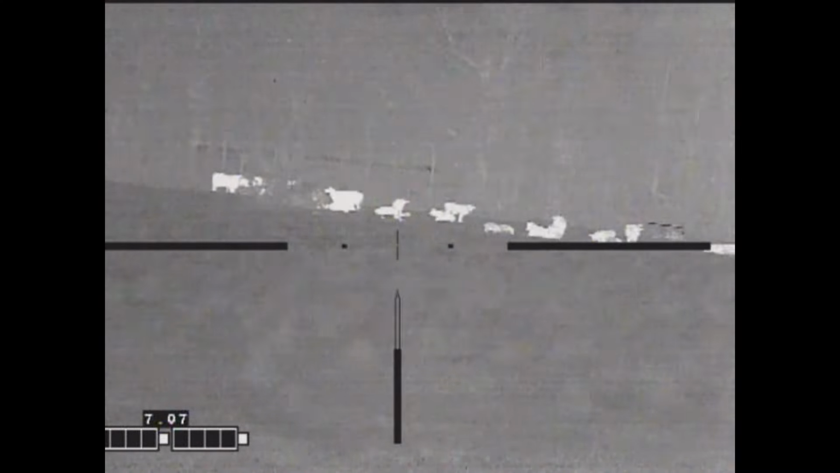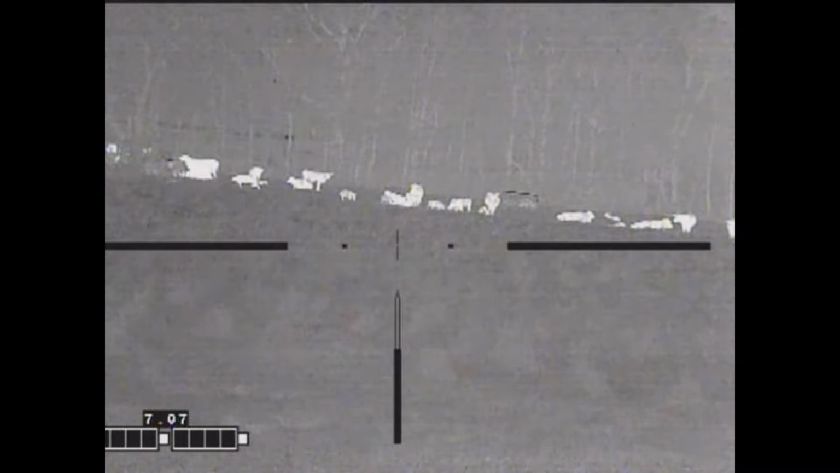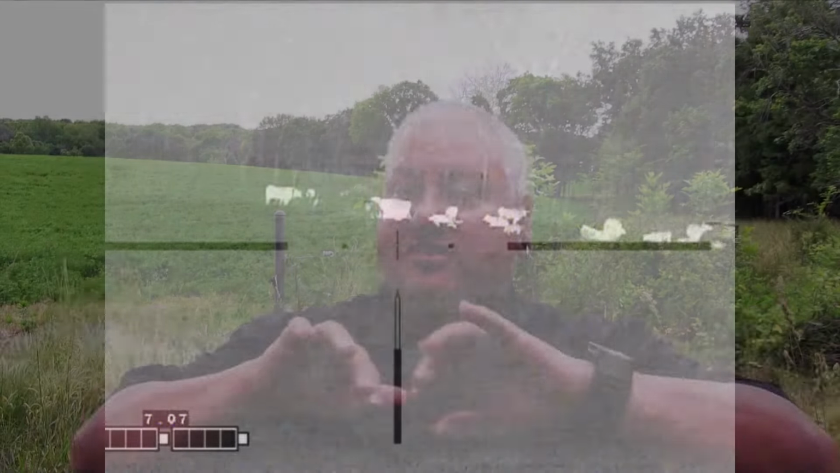So once we get across this slop of a ditch, we're starting to ease up, and I can see that the hogs are literally amongst the cattle. The little piglets are walking between the legs of the cattle, and we've got to sneak up on them and see what we're going to do to get these hogs and these cows separated.